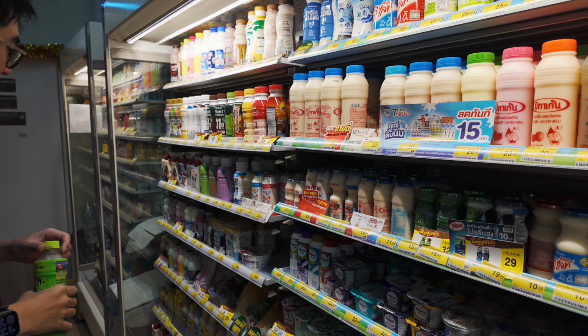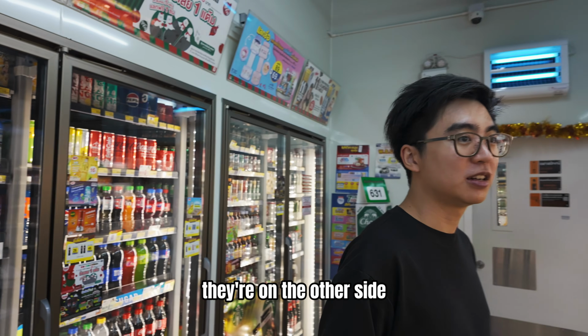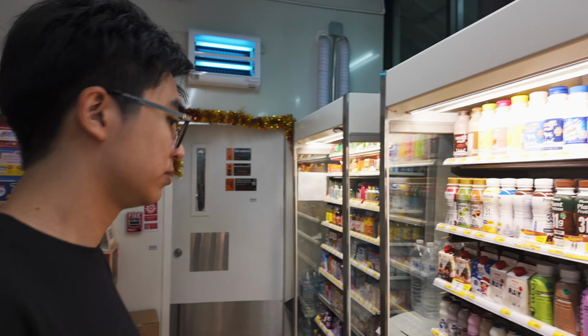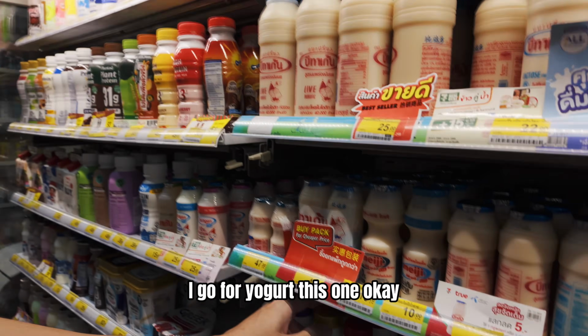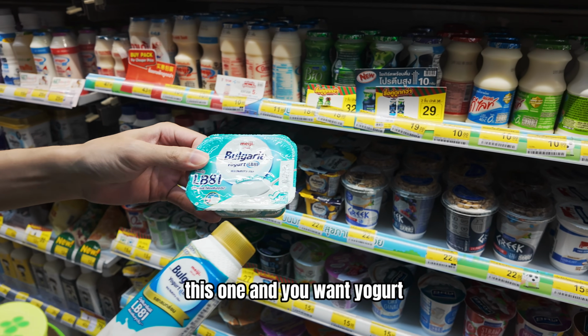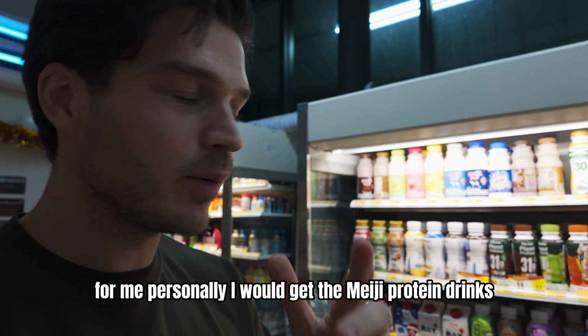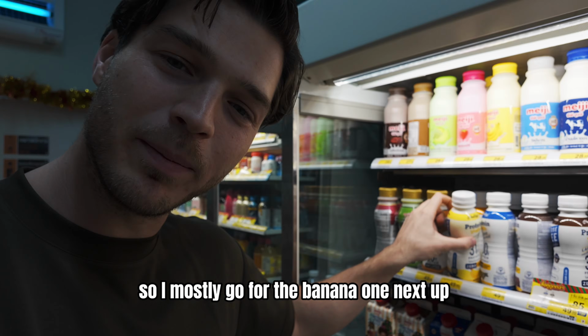Of Tokyo? Okay, another thing I know you like is the onigiris, but they're not here, right? They're on the other side. I don't know. Okay, if you want a quick protein. Quick protein. Nah, I go for yogurt. This drink. Okay. This one, and if you want yogurt. Okay. For me personally, I would get the Meiji protein drinks. So I mostly go for the banana one.